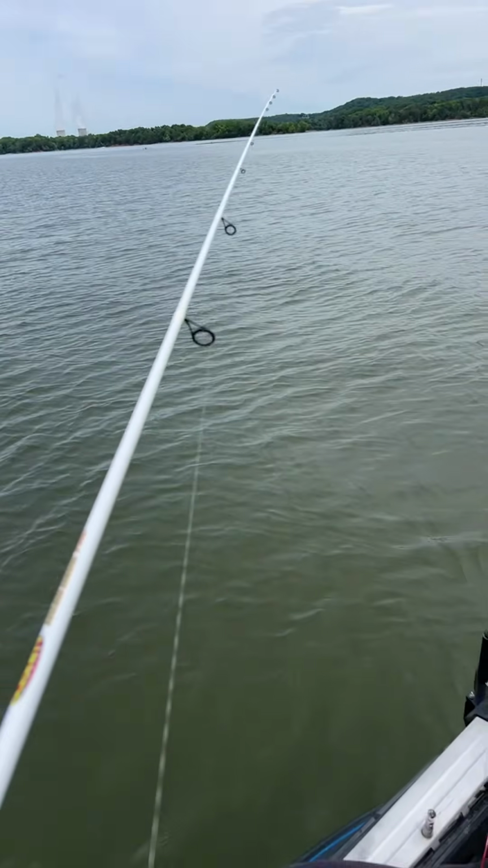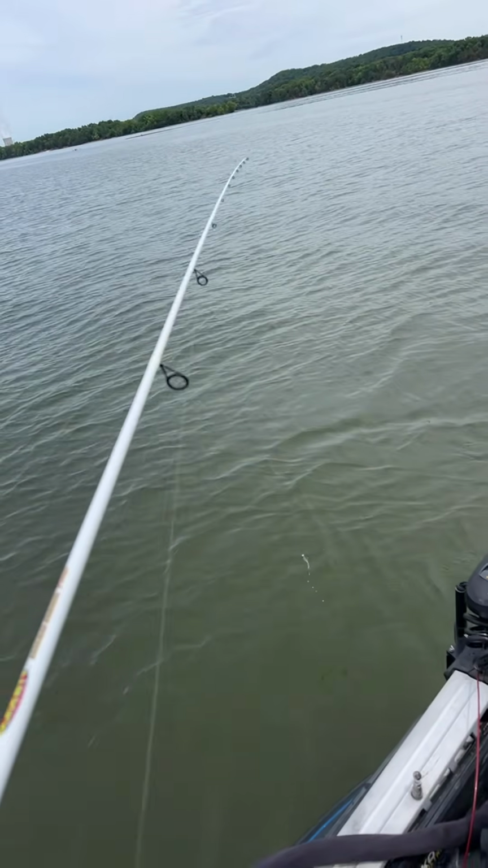Paul said it was a tree limb. That was a tree limb fighting back.